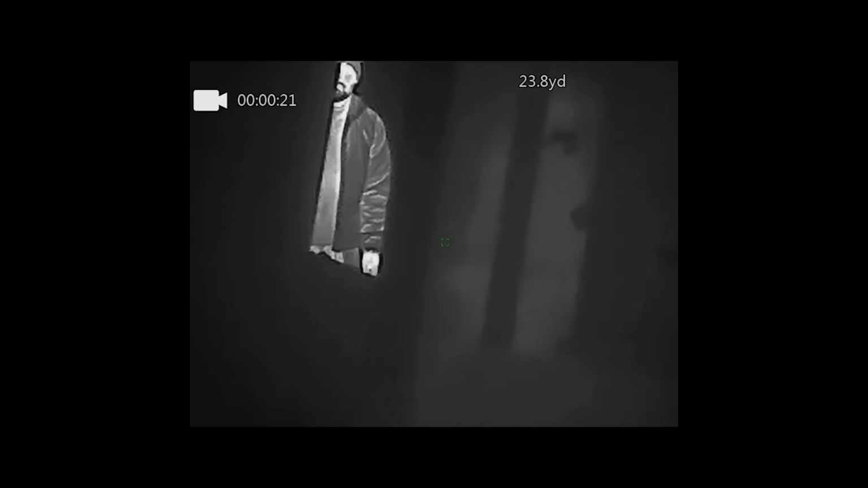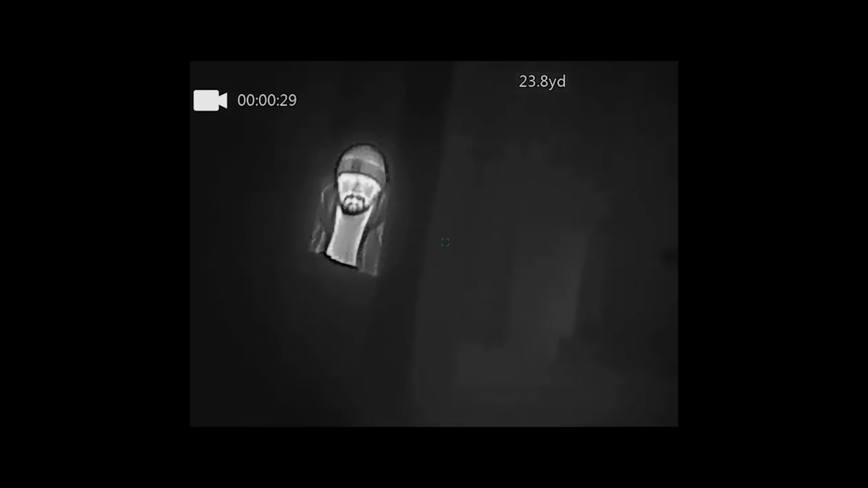In these little clips here, I'm just messing around with the camera, trying to set it up. It'd be good if I had some way of clamping this into a tripod or something, but you can see the white hot mode here. I'm just stepping in between structures. The cold soak is obviously very apparent. You can't see any distinction between structures until my body heat enters the frame. But you can clearly see how easily it picks out the body heat against the rest of the area.